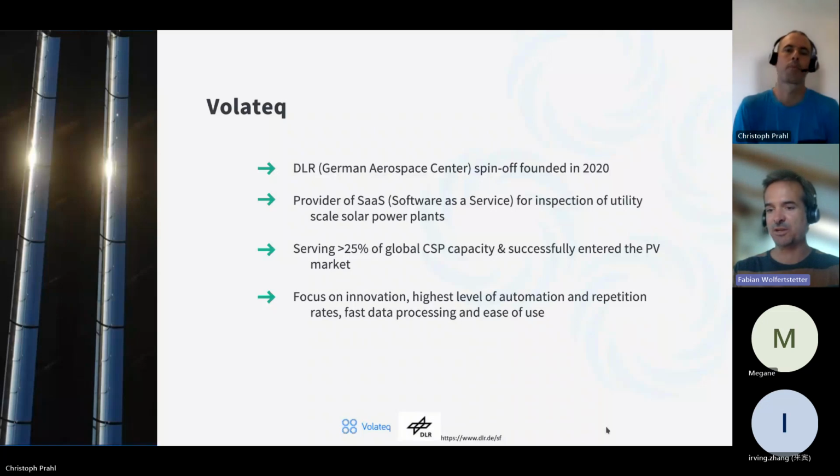Maybe some of you are not familiar with the concentrated solar power. I'll explain the technology in a minute. But we grew up there, so to say, and we already serve 25% of the global installed capacity of CSP. And we went into the PV market, which is also my responsibility here at Volateq.